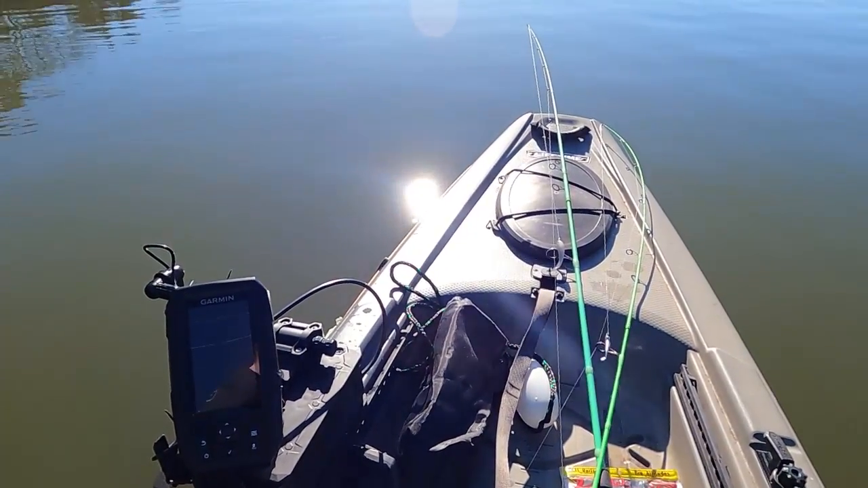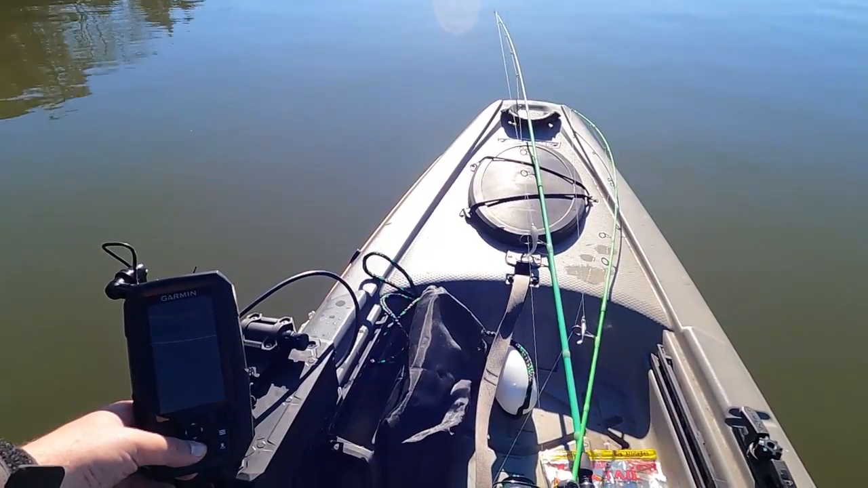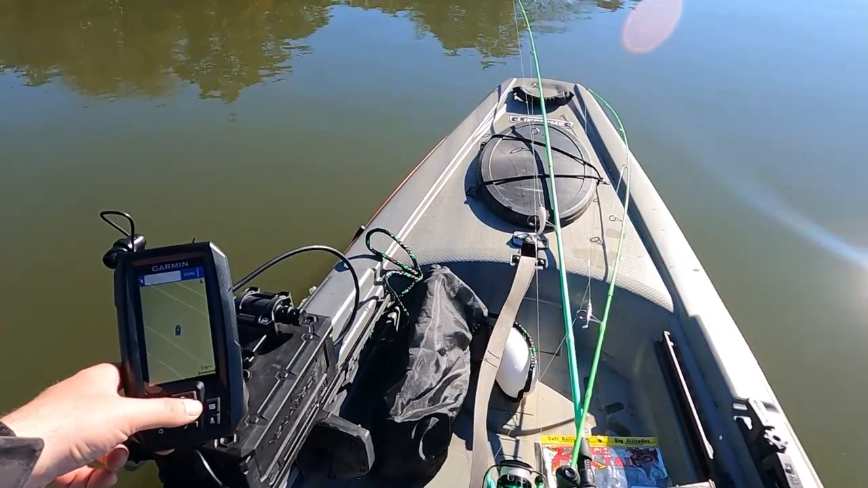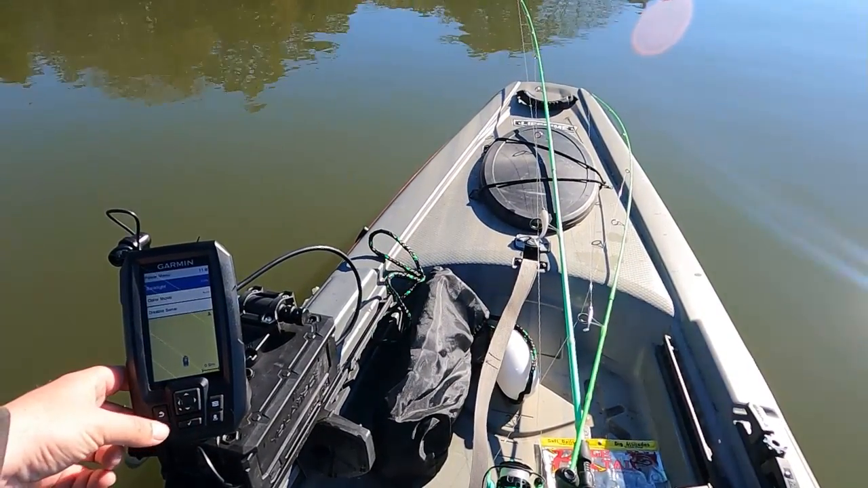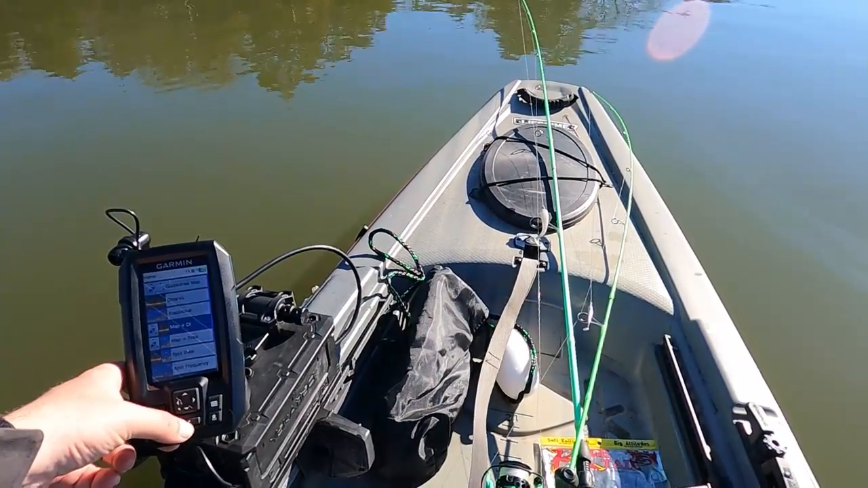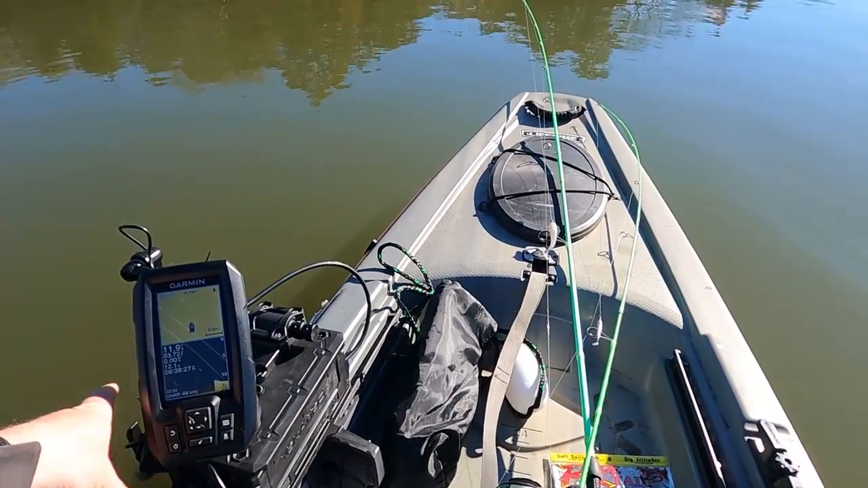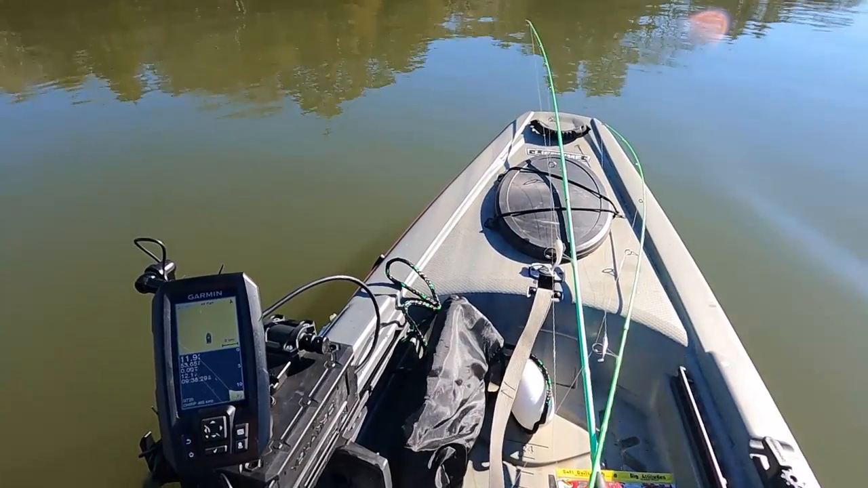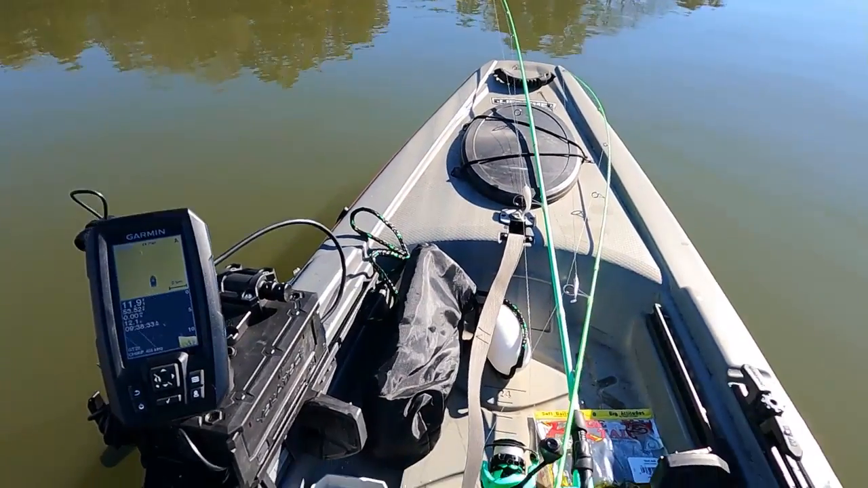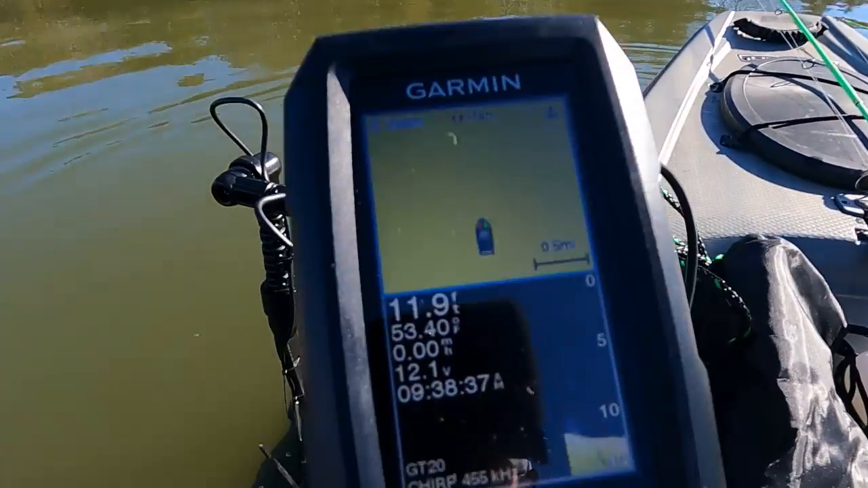No, I'll have to brighten it up. Can't really see the screen right now. All right, we're going to have to crank it all the way up so we can see today. It's all right though. All right, I'm going to do a combo here. I'm going to use the map and the down imaging. See, no way it's already 10 foot right here. That's wild. All right. So I said we already got it showing here that it's actually about 12 foot right here.